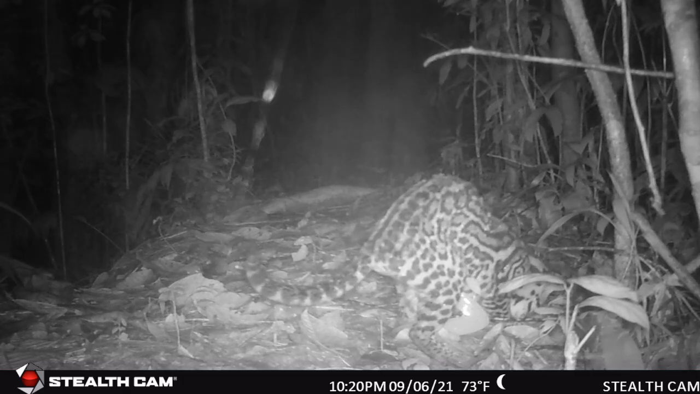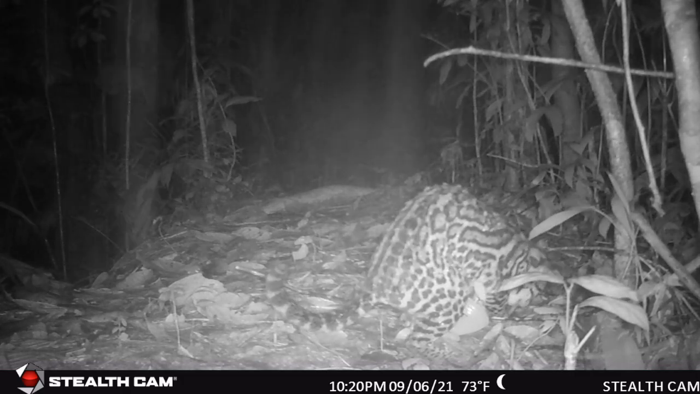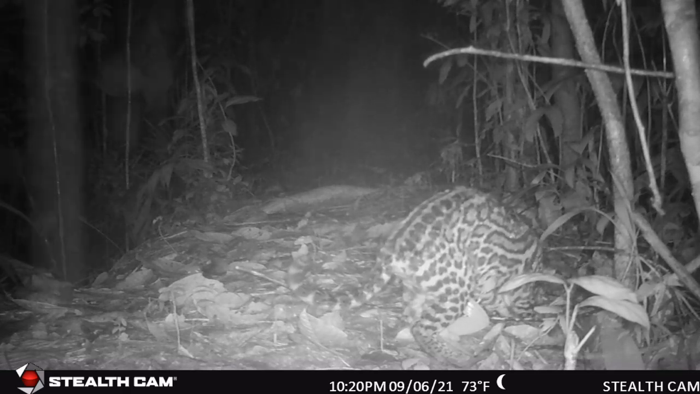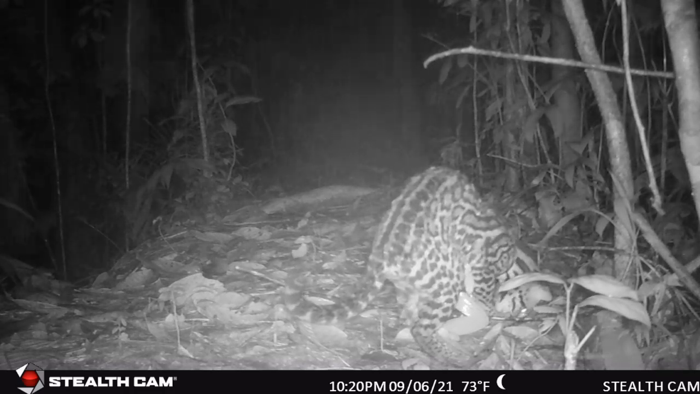A generalist, the ocelot is not fussy. Here you can see it eating a lizard, but they will also eat rodents, birds, and even small monkeys if they can catch them. This broad diet is thought to be key to the ocelot's success.